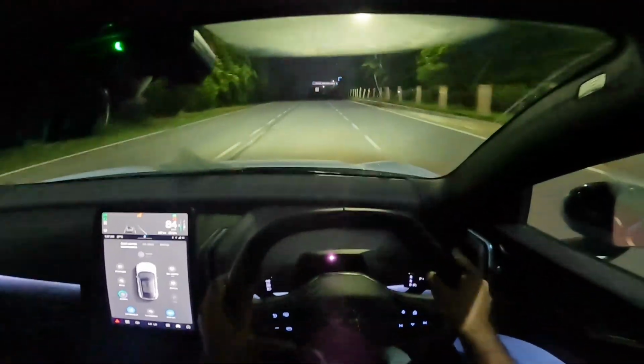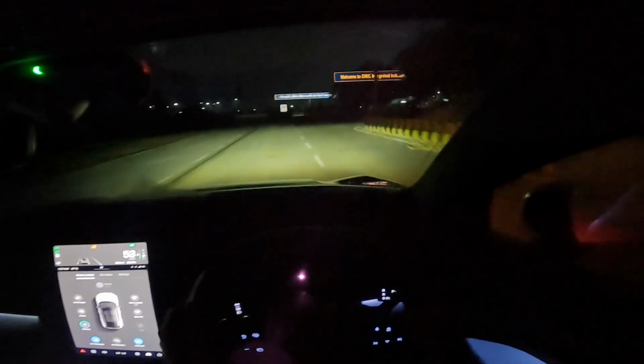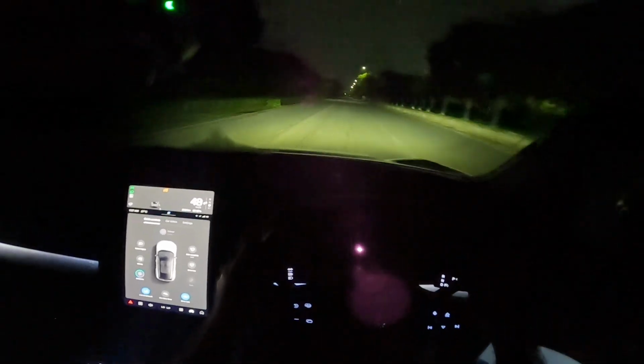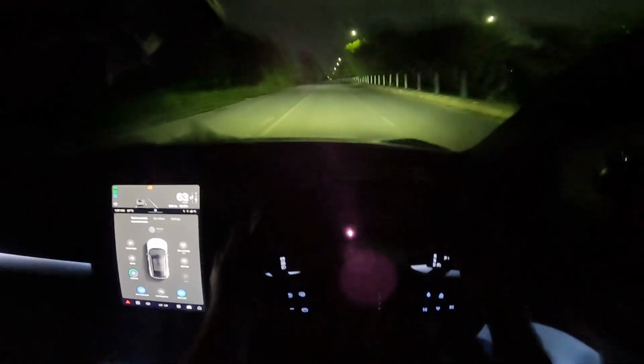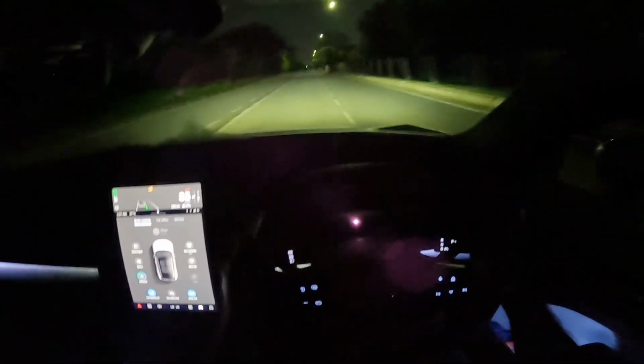I'll just take a U-turn from here and wind up the video in the next perhaps 2 to 3 minutes. See, by now you have a good idea about the Volvo EX30's headlights. Alright, they're nice.